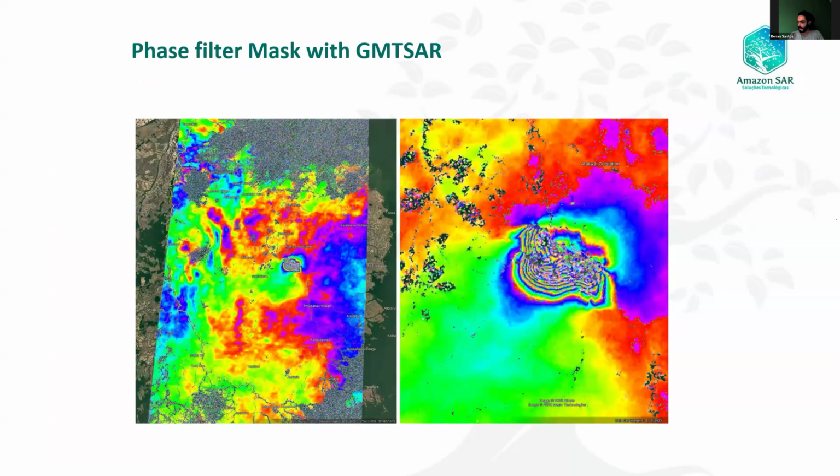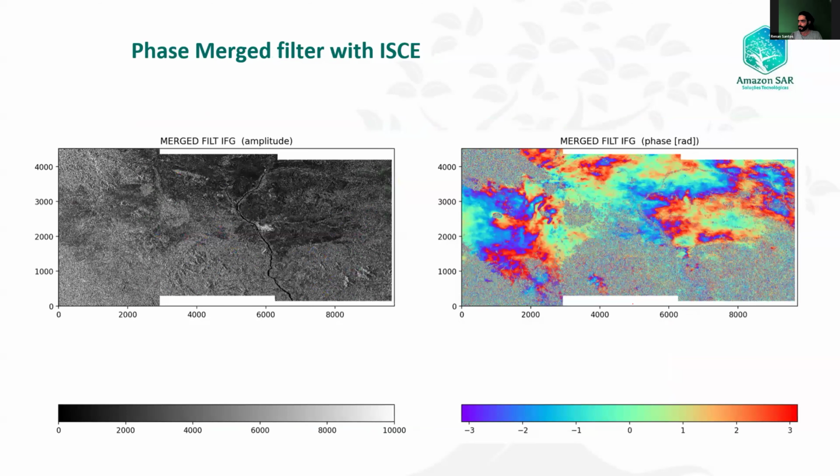And the InSAR process with GMTSAR, we can see it, and it was a shallow earthquake, so it was nice to see from GMTSAR. And I also did it with the ICC technique, just to see. But for the moment, I tried it with three scenes, but it was not possible to make the ramp due to the size and the memory of my computer.